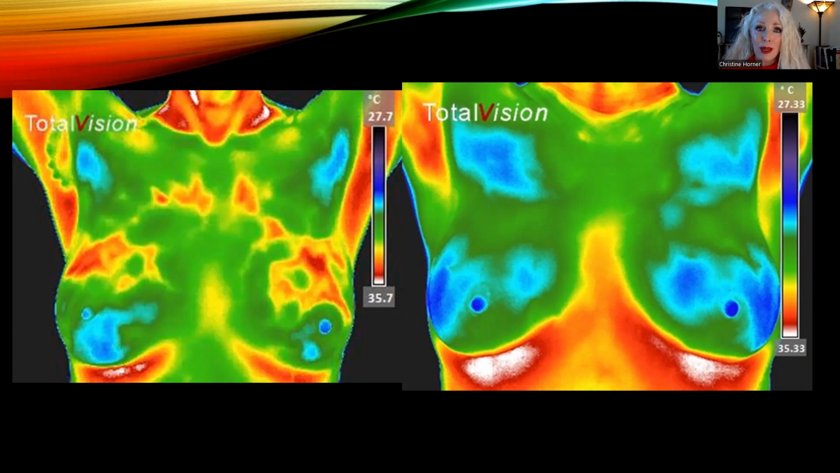So I have a program that I have women do. I call it my full court press diet and lifestyle, and then add certain key nutritional supplements. These include vitamin D3, omega-3 fatty acids, and then two that are more breast health specific, and one is called Prevail. P-R-E-V-A-I-L, Prevail. So that's the lignans from flax seeds.